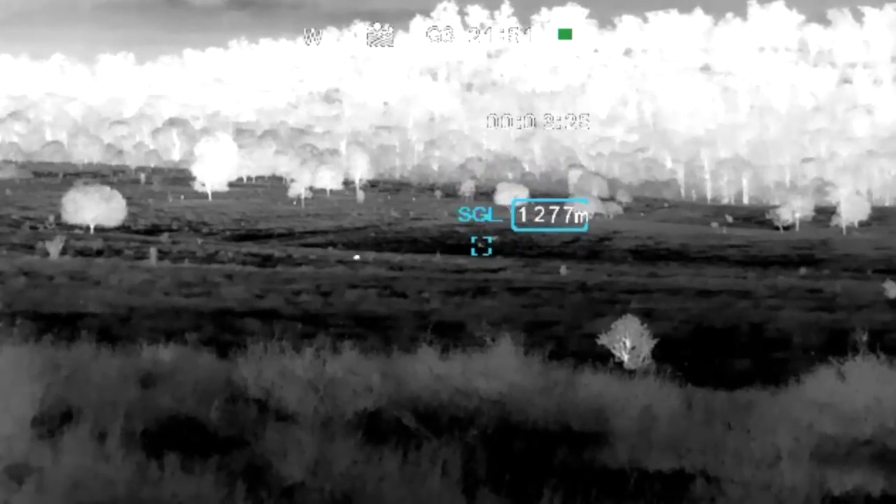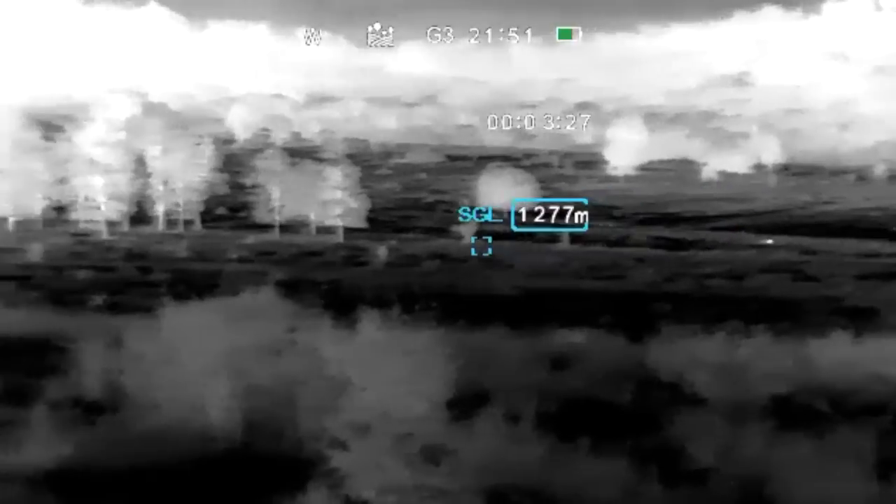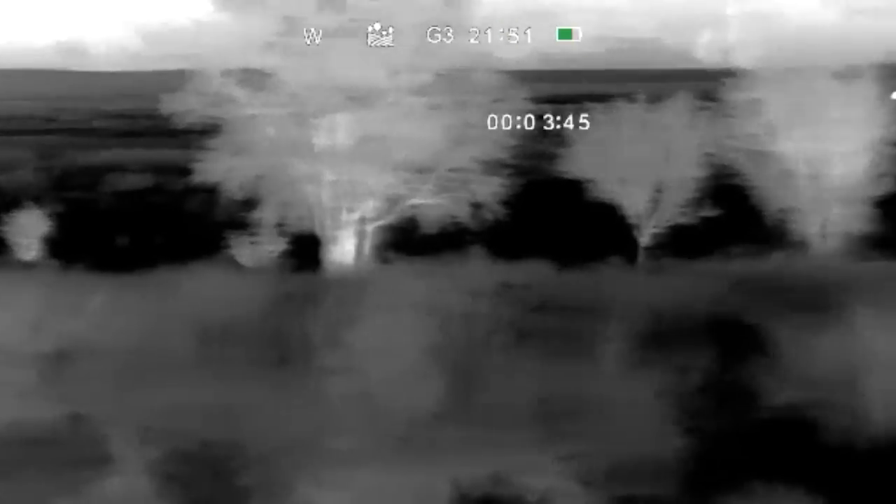Yeah, 1277 metres. So there you go. The rangefinder goes well past 1200 metres. I think they advertise it only as a 1200 metre rangefinder. So there you go.